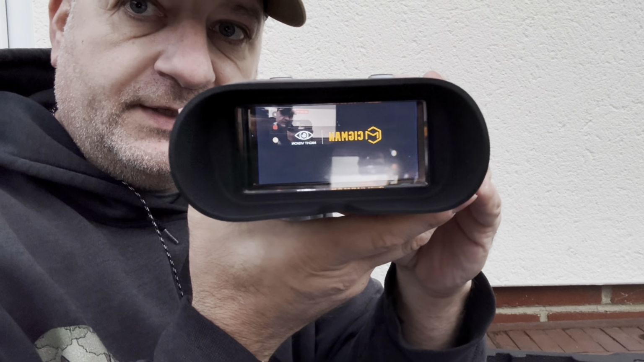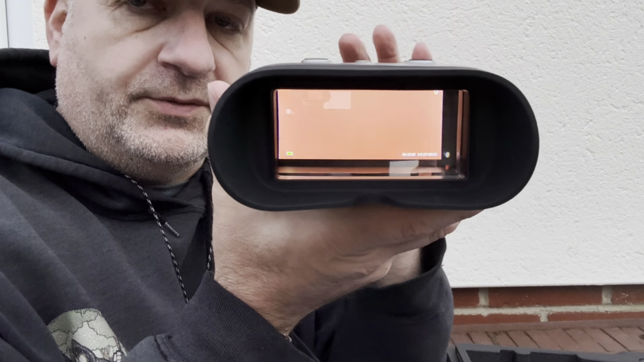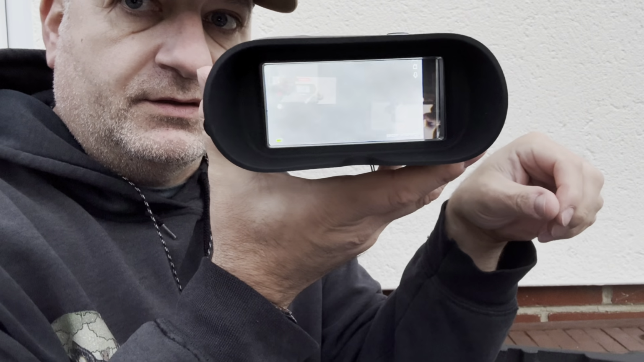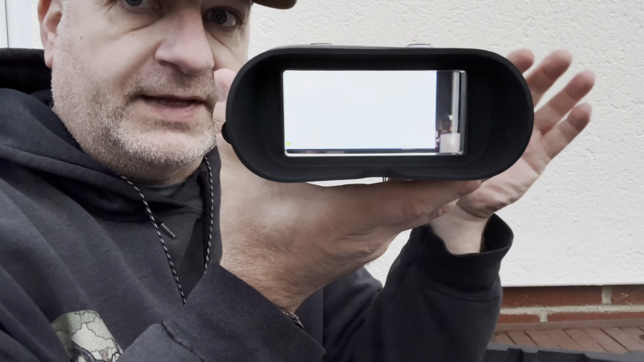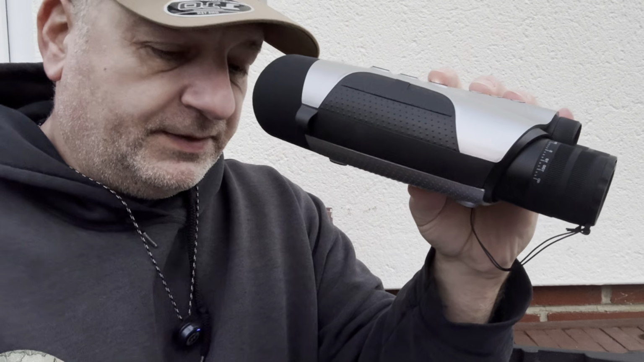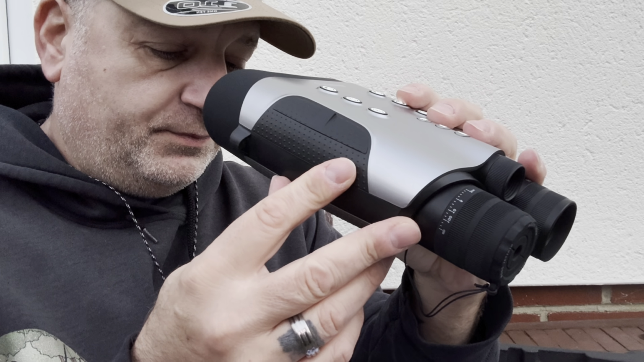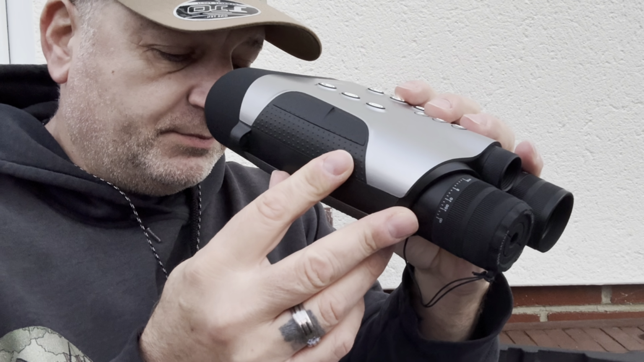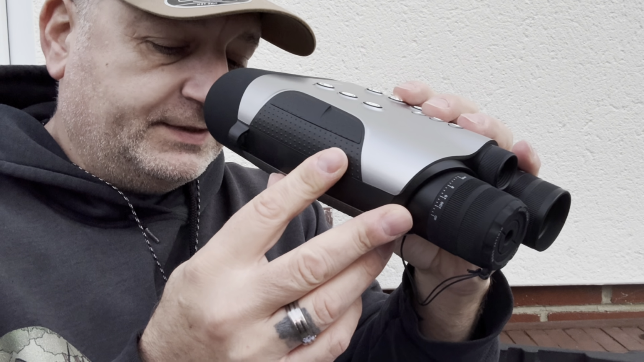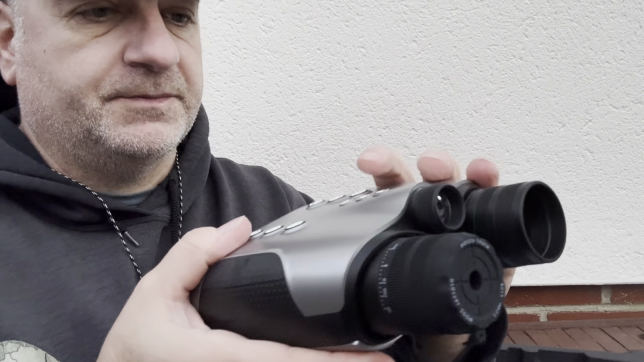Look at that screen. That is a good screen. I'm not even close to the camera to show you that, but you can see it from here. So that's some of the quality right there. It has a 25mm lens with an f1 aperture, which means that it pulls in more light in low light conditions, which is what you want in night vision binoculars.